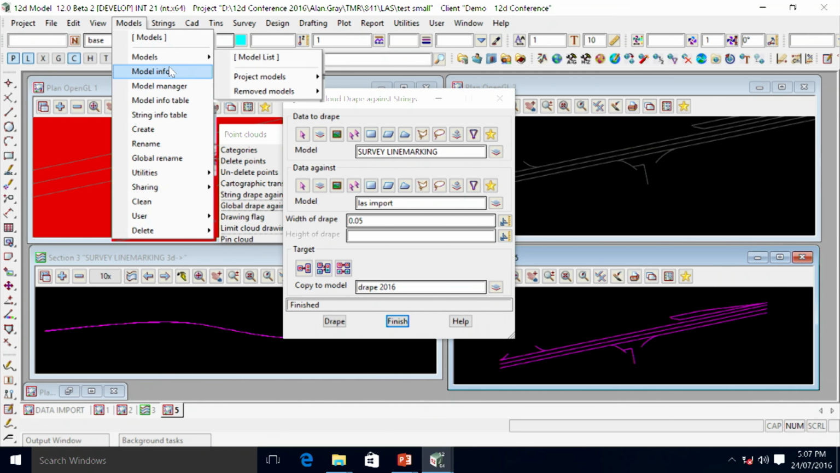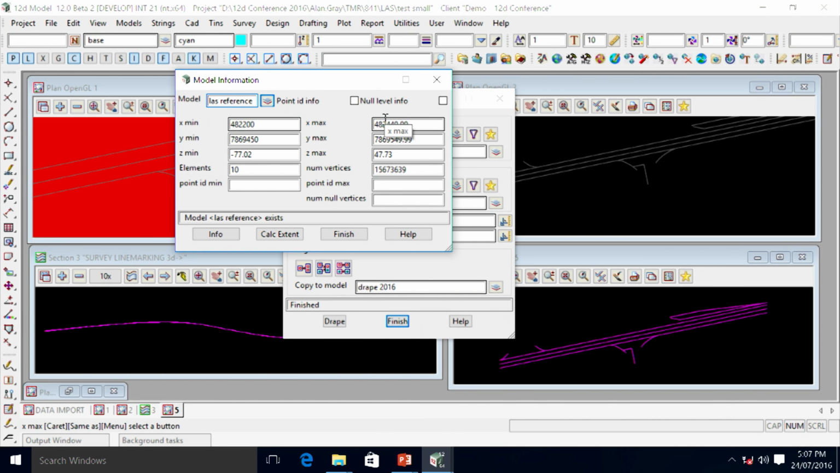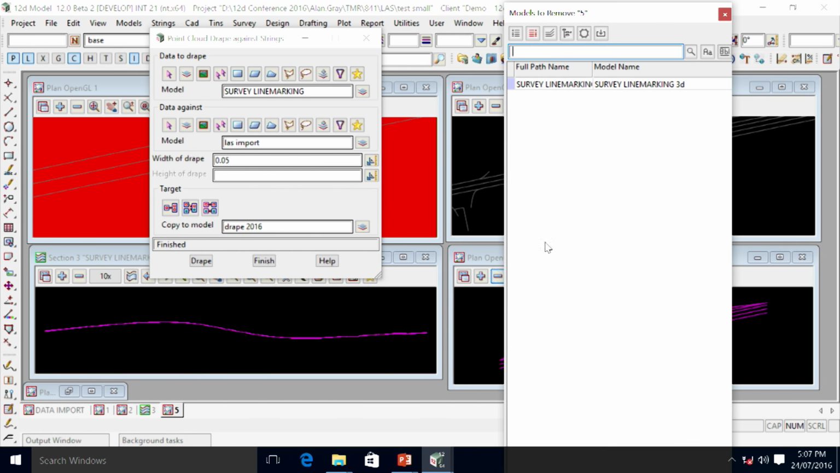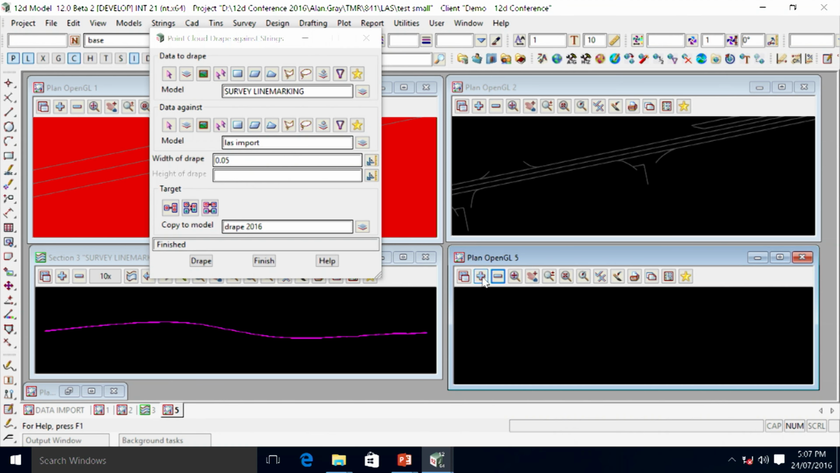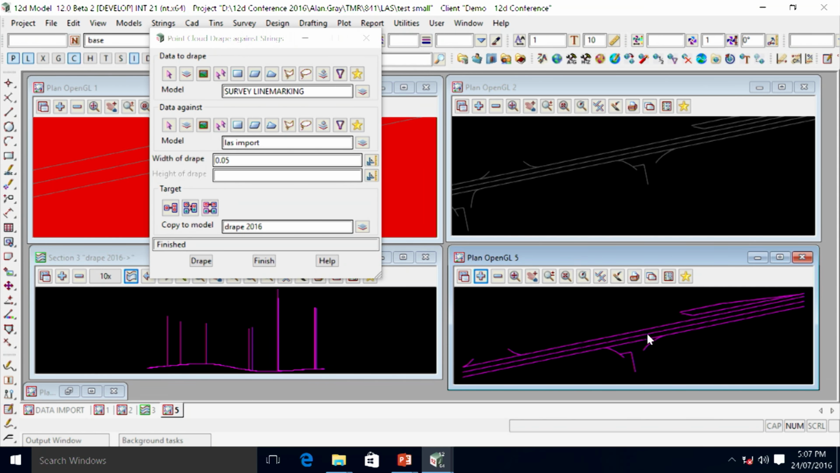Now, what I should say is this model here for the point clouds, the reference, that's only 15 million points. So what we've actually got now is if we take this data off the view and add on Drape 2016, and then let's profile that string, that's what we get.